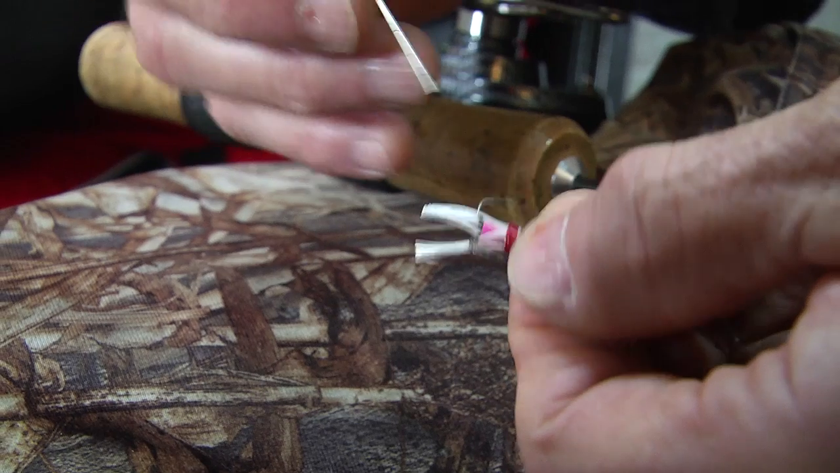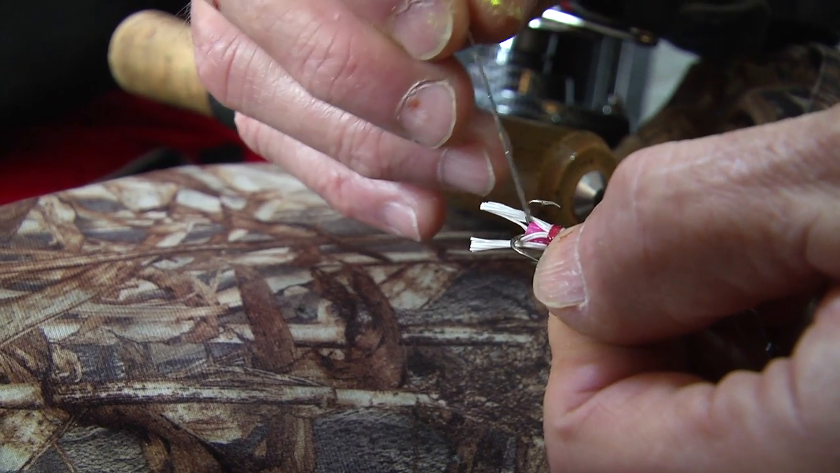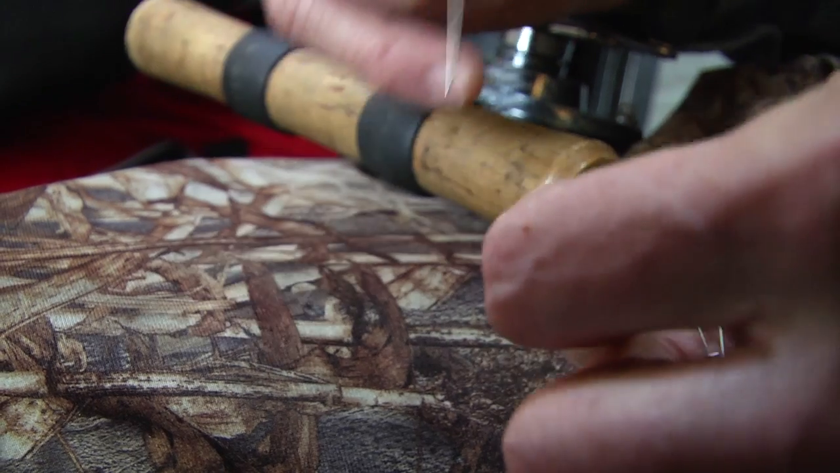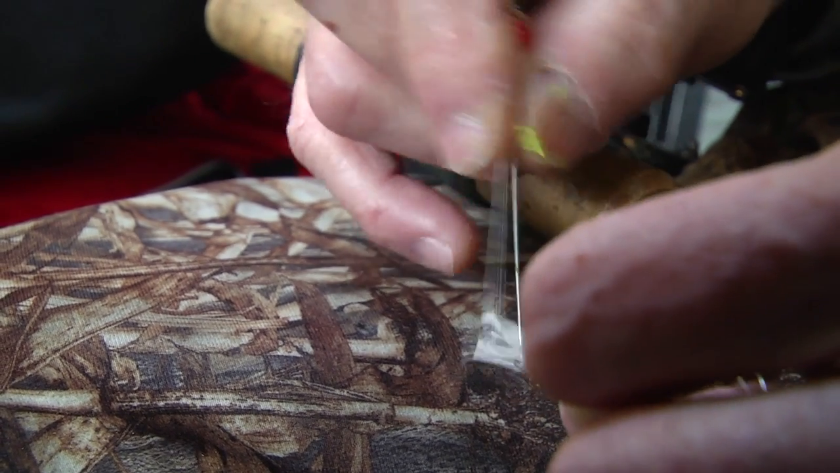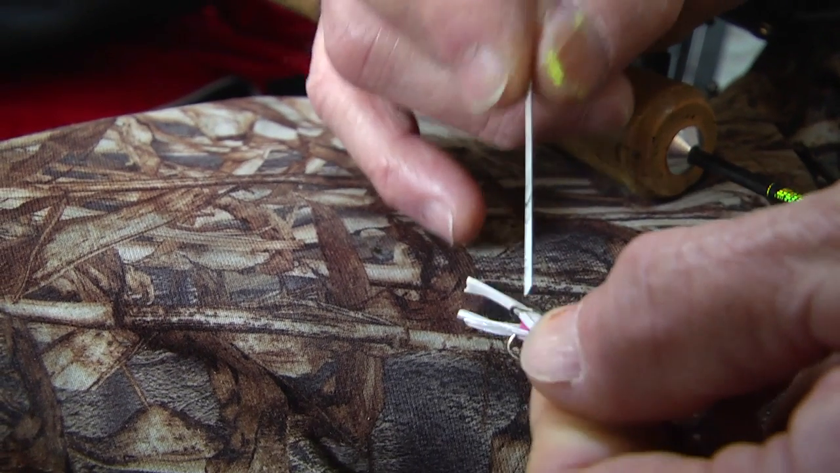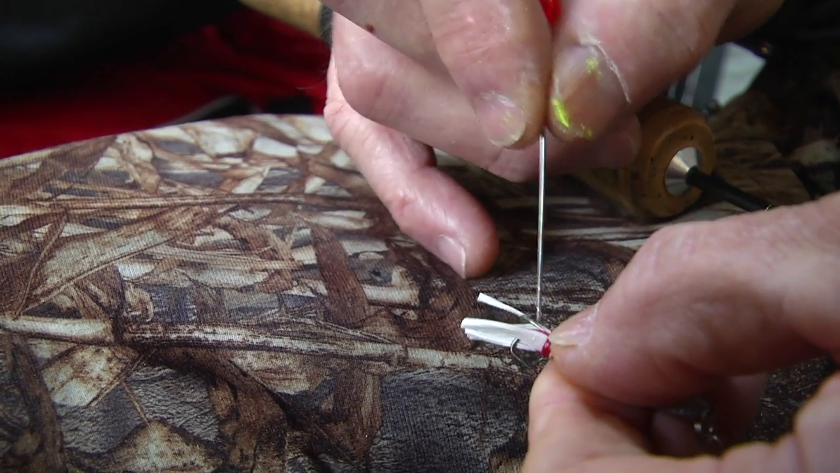Okay, once in a while with this hack hole, you'll catch a bunch of fish out of it. They'll get kind of all fuzzy like a haystack. Now you just take a toothpick or something like this and kind of comb it back. So you'll see how it's kind of off to the side here, so it hangs nice and straight for you, instead of like a haystack.